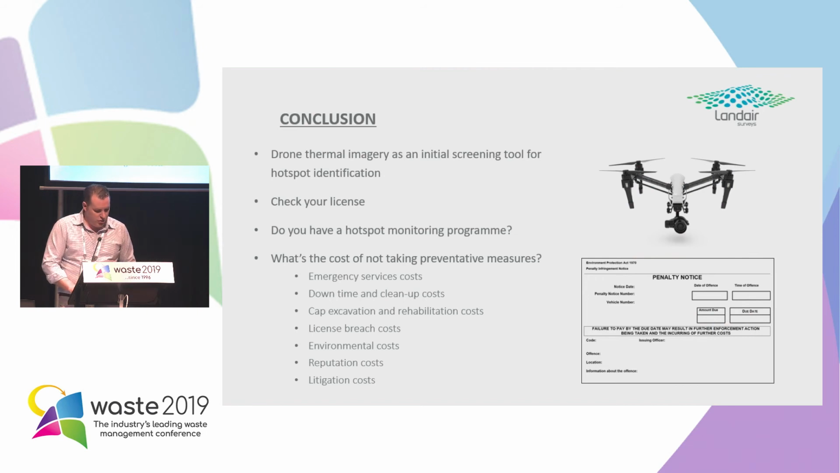So in conclusion, drone thermal imagery is a useful initial screening tool for hotspot identification. It has its limitations like all technology, and it's about managing the limitations to get you the best data for the job, and the benefits do far outweigh any limitations. The key question that I leave with you is check your licence. What does it say about hotspots? And do you have a hotspot monitoring program?